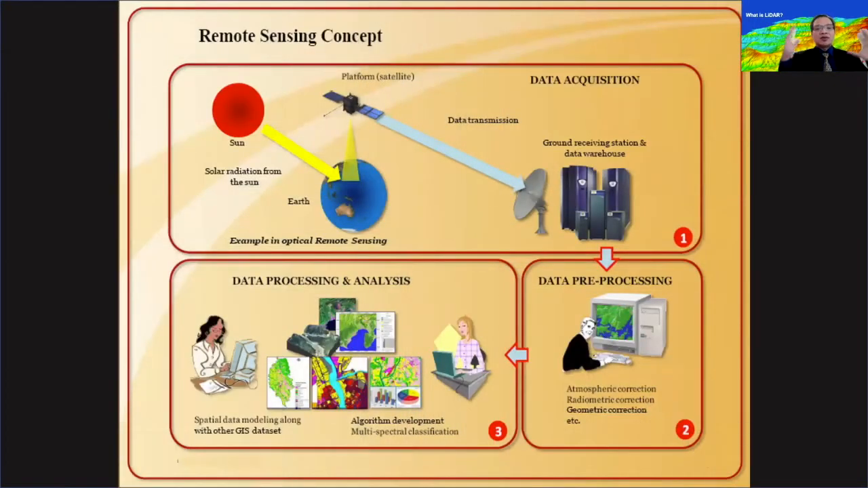Okay, we've seen that. Now, in remote sensing, it's actually a system. Remote sensing is not just the image that we will be using later in a practical demonstration, but it's actually a series of steps and processes. It's a whole system from acquisition.